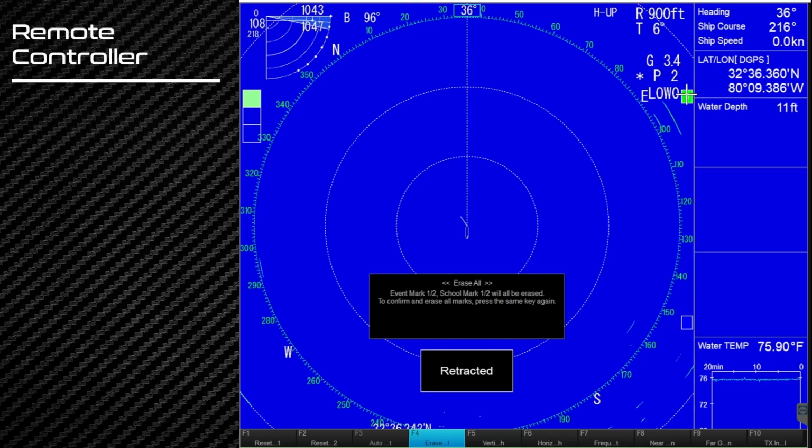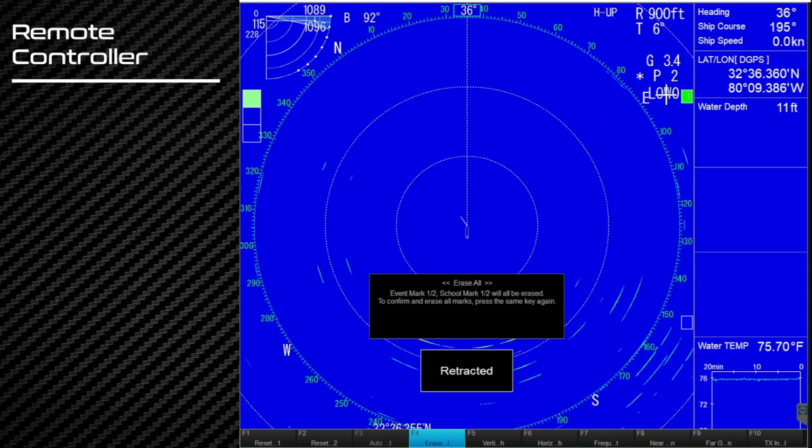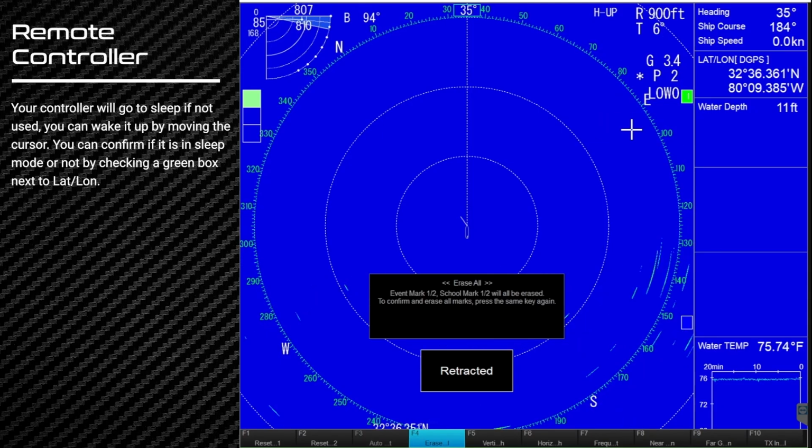So with the remote, as you mentioned, there is a timeout on it, and the remote will go to sleep. It does go to sleep to conserve battery. You don't have to hit the power button to wake it back up. All you got to do is just move the cursor with the remote.